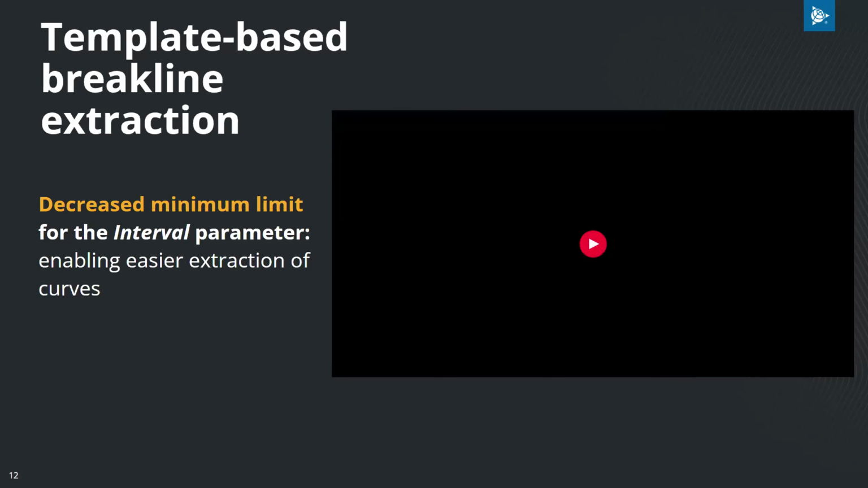Mustafa will now demonstrate how these features look in TBC and how to run them with maximum efficiency.